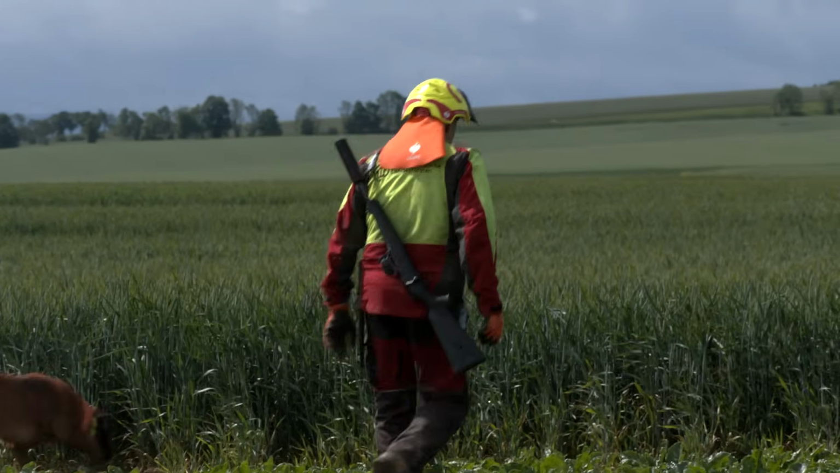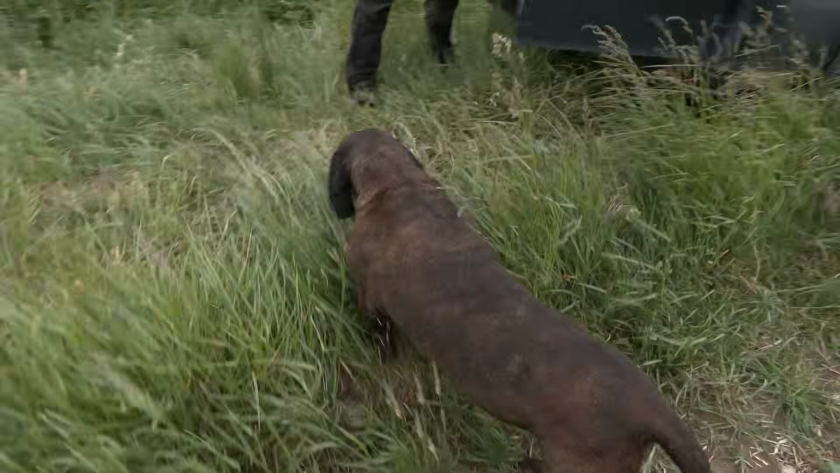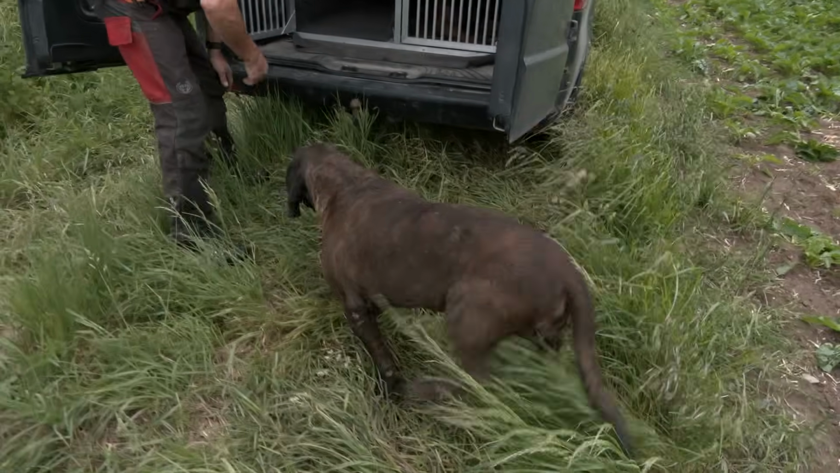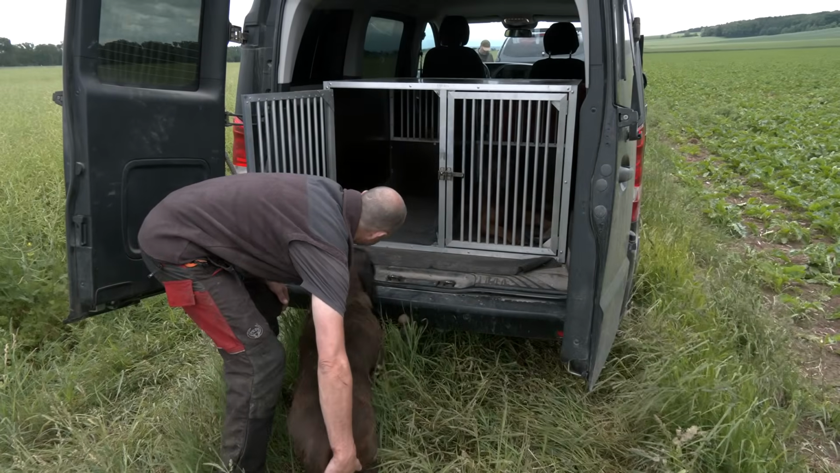I said to David earlier, the last time I was here shooting pigs with you, we didn't have thermals. No. We had moonlight. So has thermal really changed this for you? Oh yeah, it makes it much easier with the thermals. But on the other hand, it's not the reason to shoot them all. I like my boar, but sometimes if they do too much damage, I don't like them that much. It looks like the boar escaped unharmed last night, but they were certainly here.